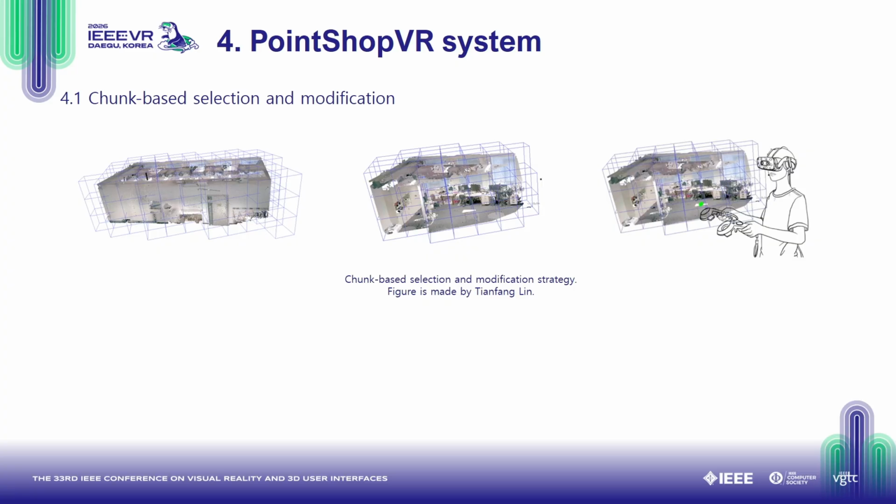Next, we introduce the key components of the PointShop VR system. First, to enable real-time interaction with massive points, we adopt a chunk-based selection and modification strategy. Instead of traversing the entire point cloud, operations are restricted to chunks of interest, significantly reducing computation and ensuring stable frame rates in VR.